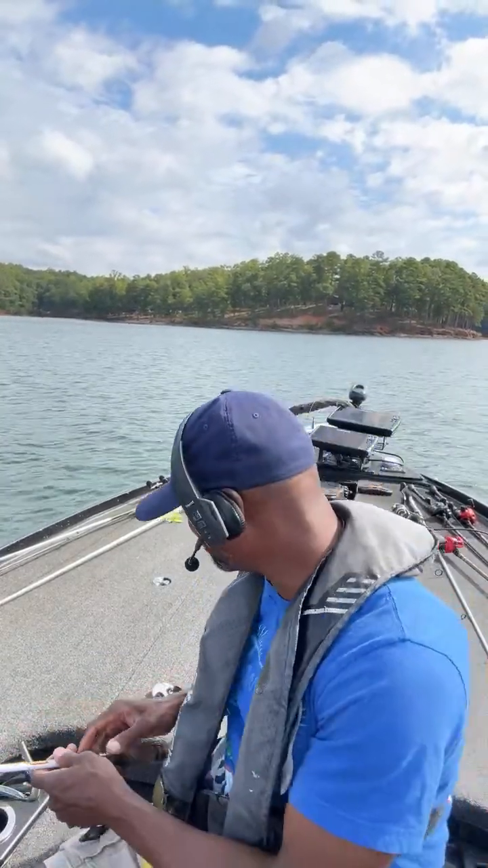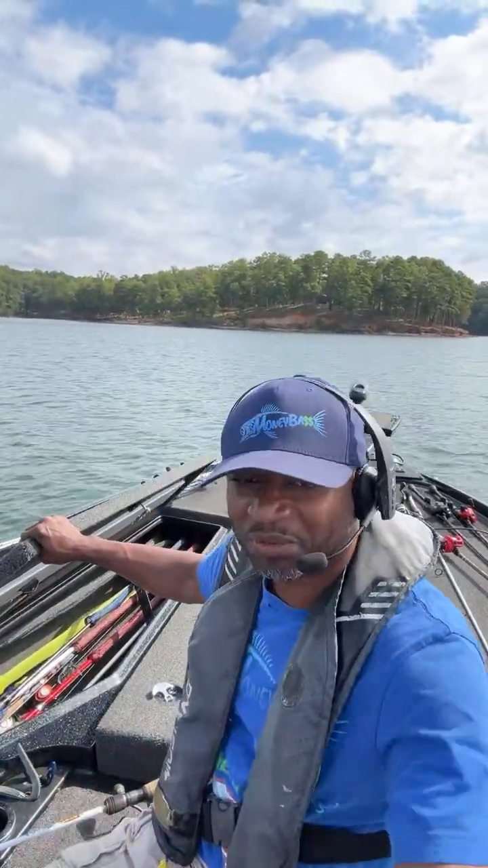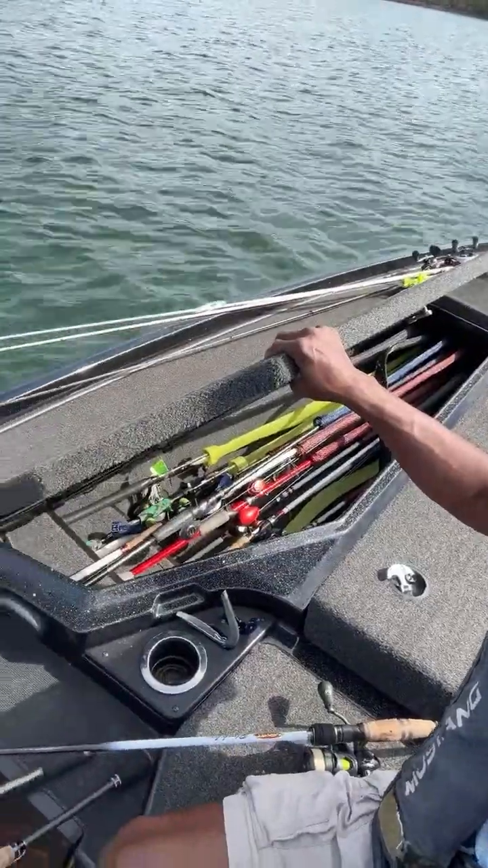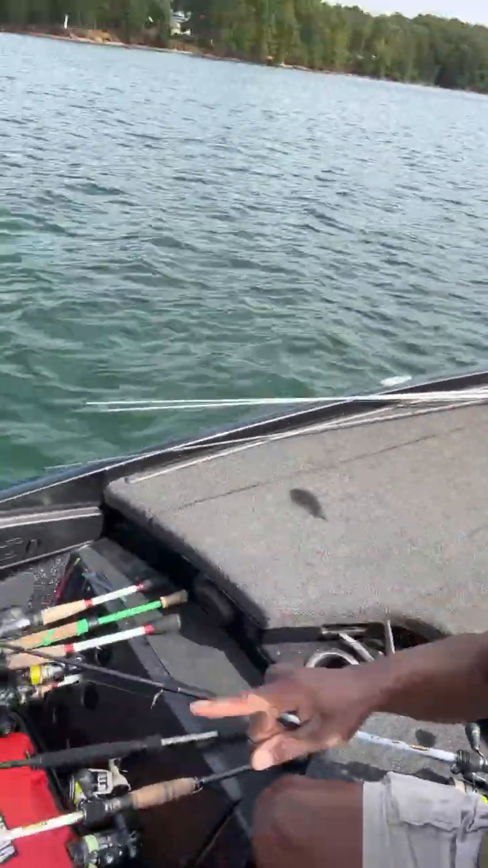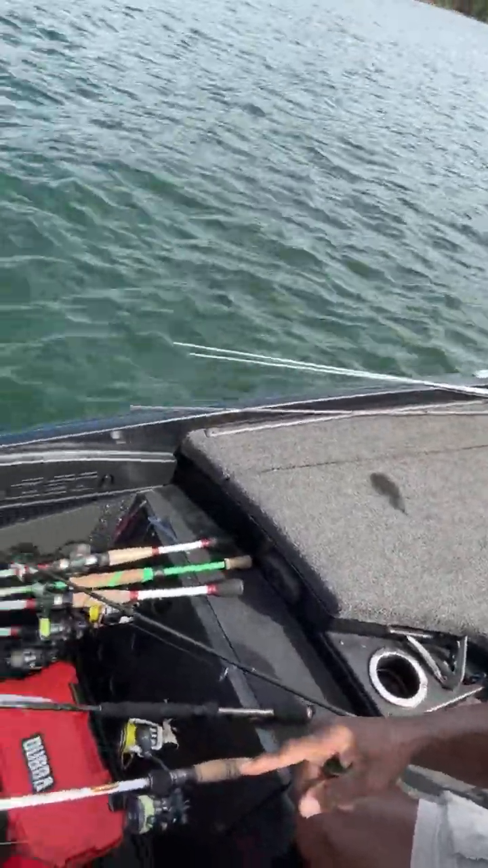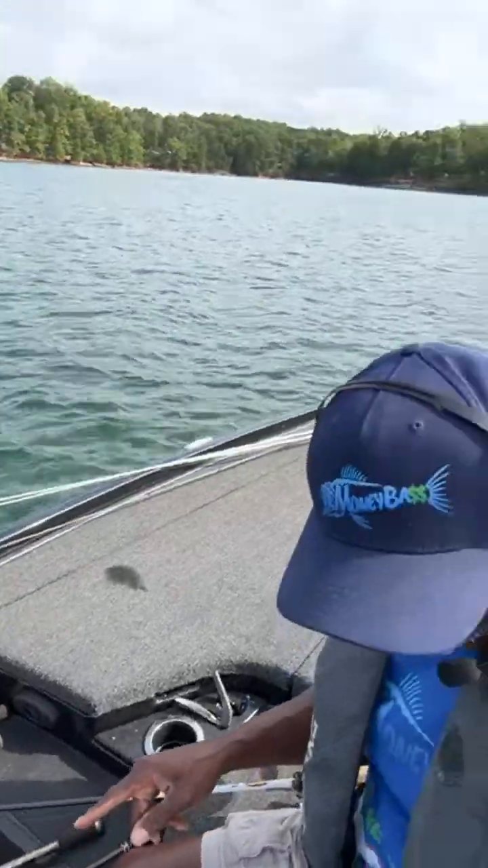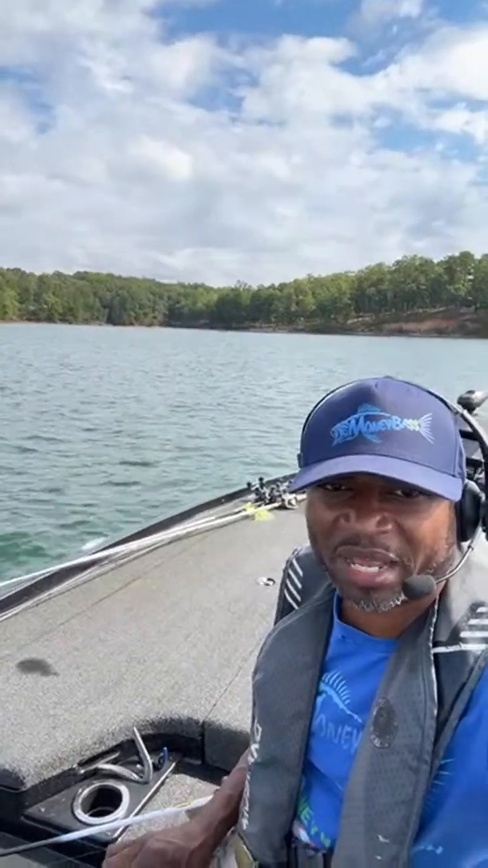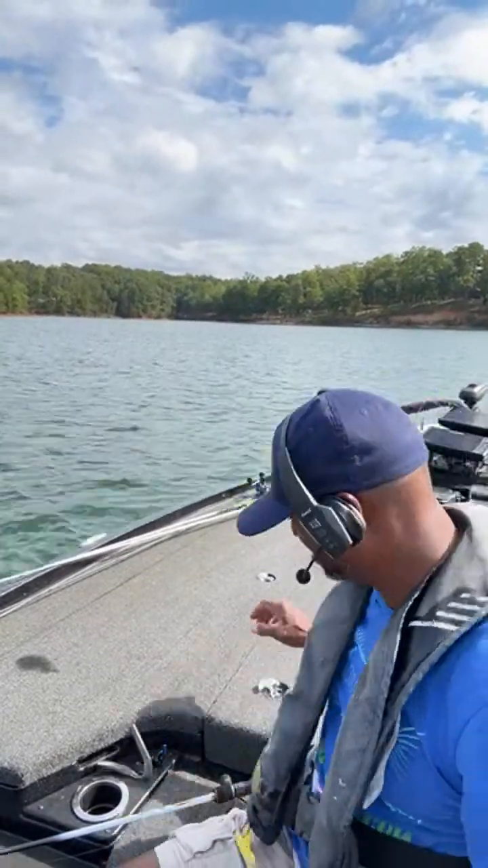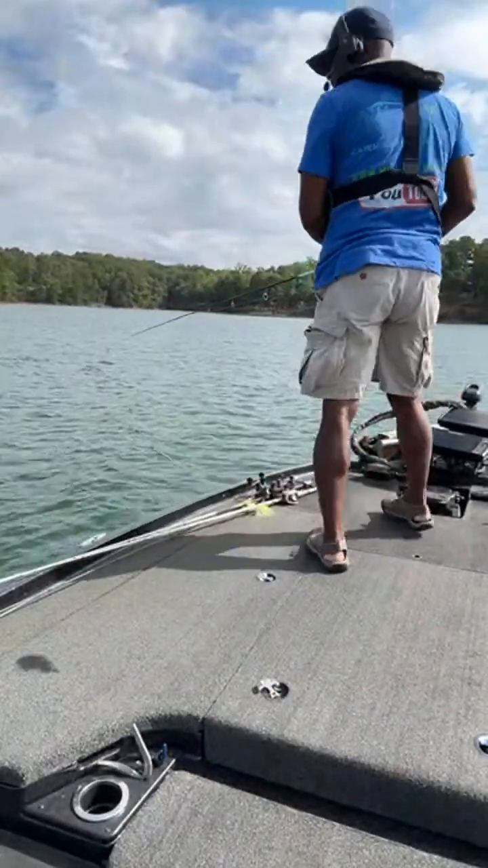Oh, you're talking about the rods in the rod locker. So there we go. Can you guys see the rods in there? There's some rods right there. I got a few rods on the deck. Can you see these other ones down here? Those are on standby. I generally don't have to retie too often. I can just drop what I have and pick up the next one.